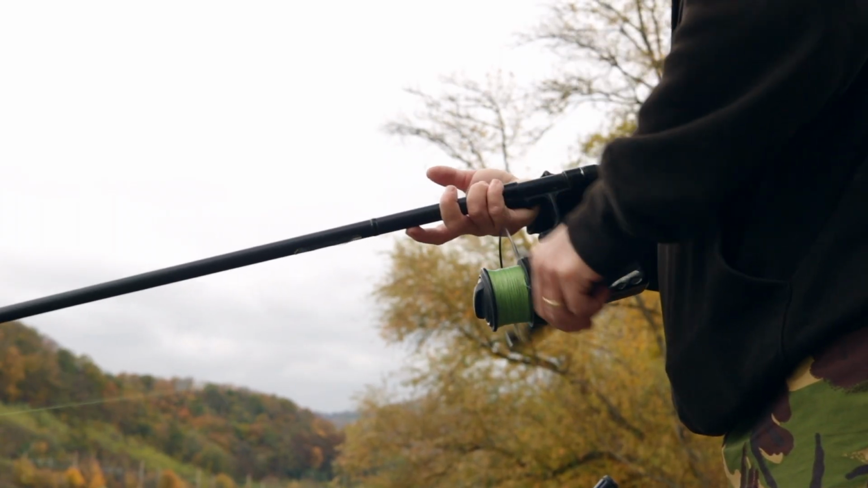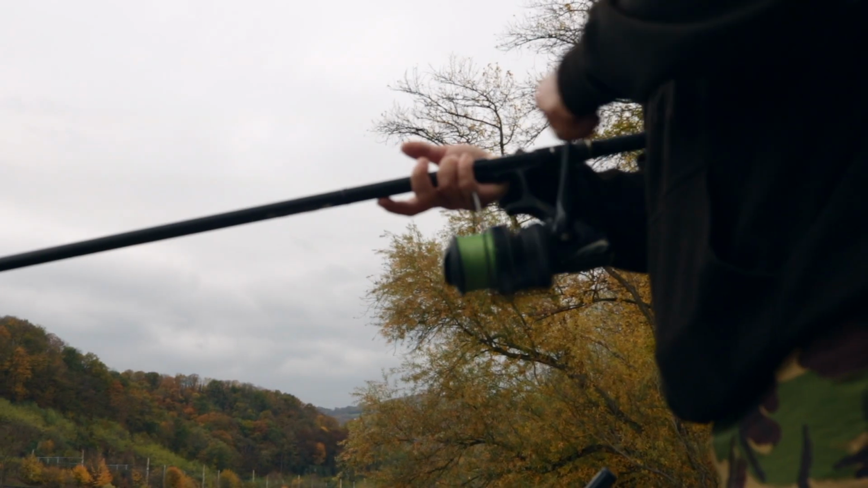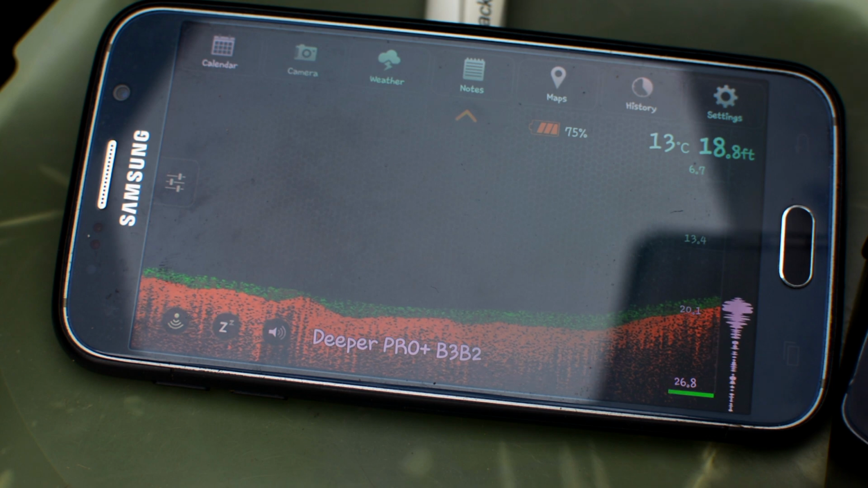And then it'll reach the near side margin, and it'll gradually come up, as we see now, 19 foot, 18 foot.